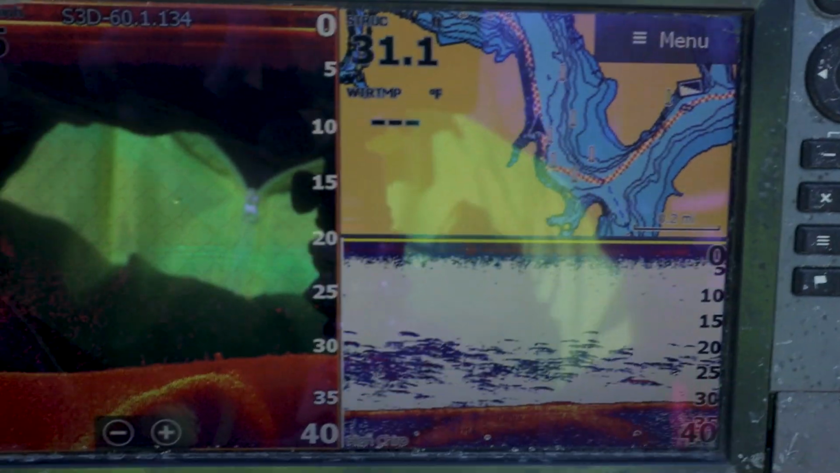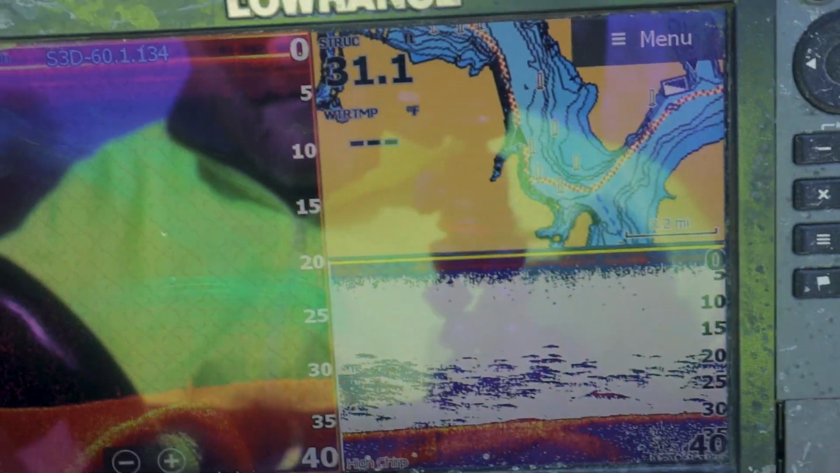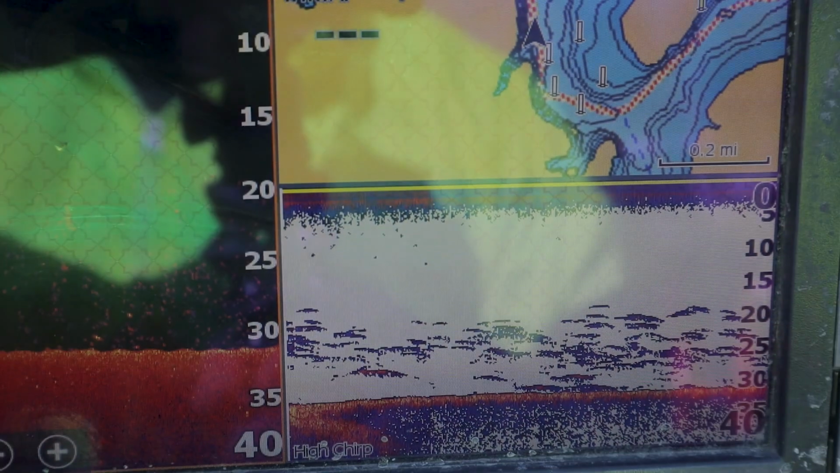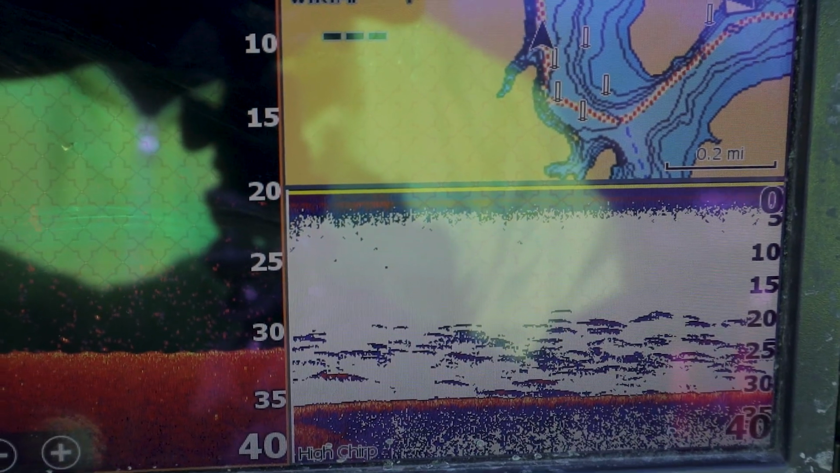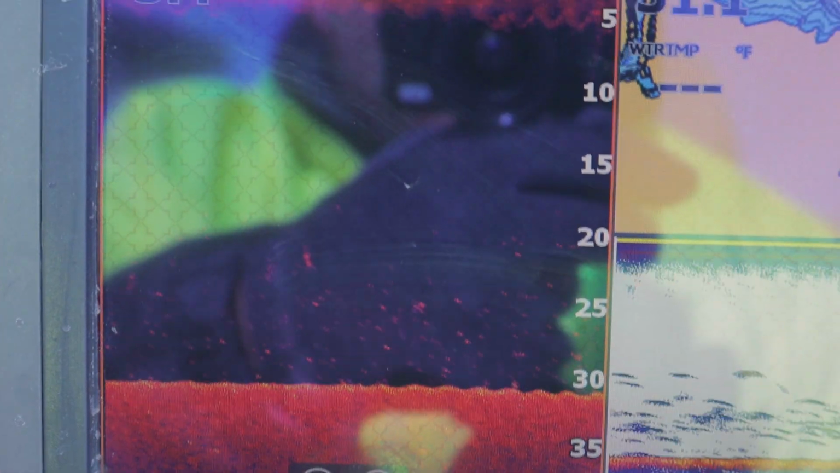So another tip I have for you guys today is, I'm driving around here and I'm looking, and I see a bunch of shad, and this is what shad looks like. Shad looks a lot different than crappie. That's what shad looks like on a 2D. And then down scan, I don't know if you can see it or not, they're not very defined dots. They're very little dots.